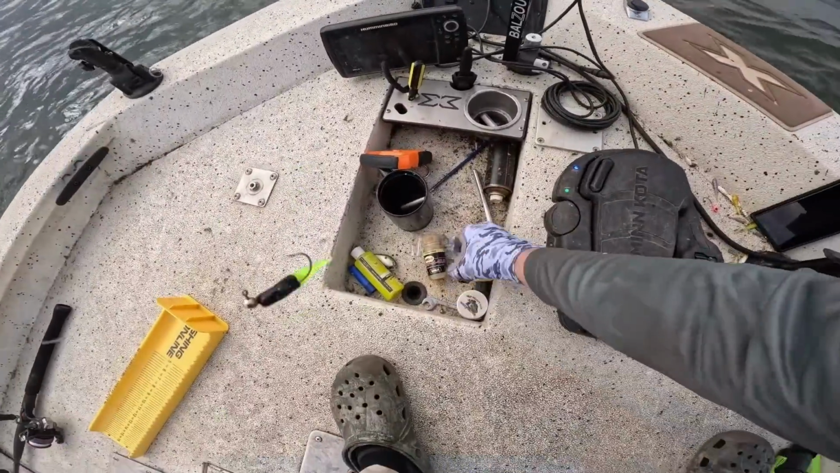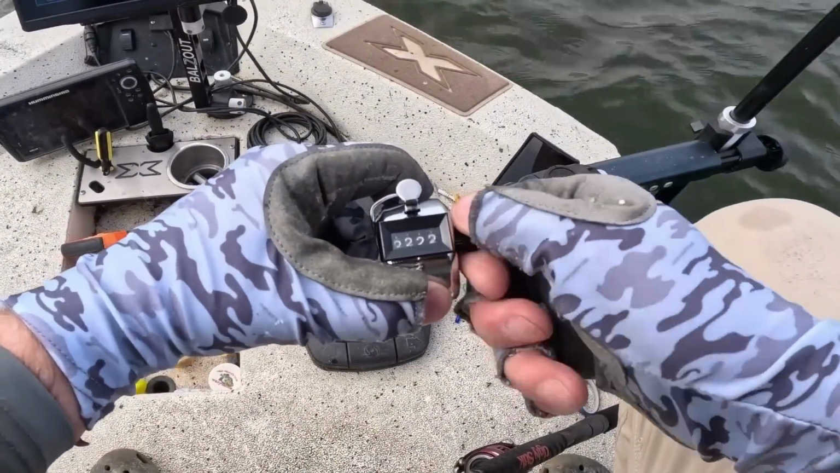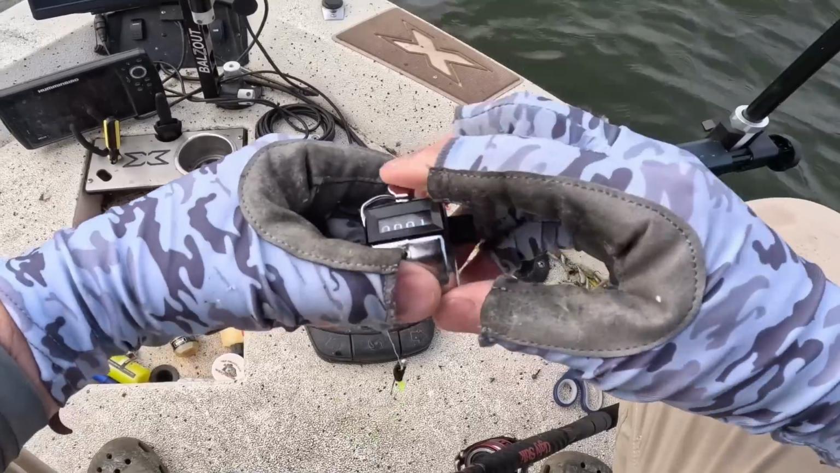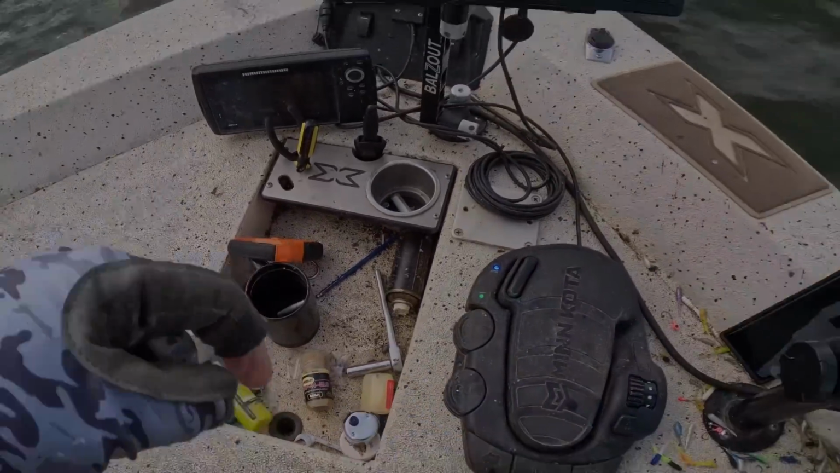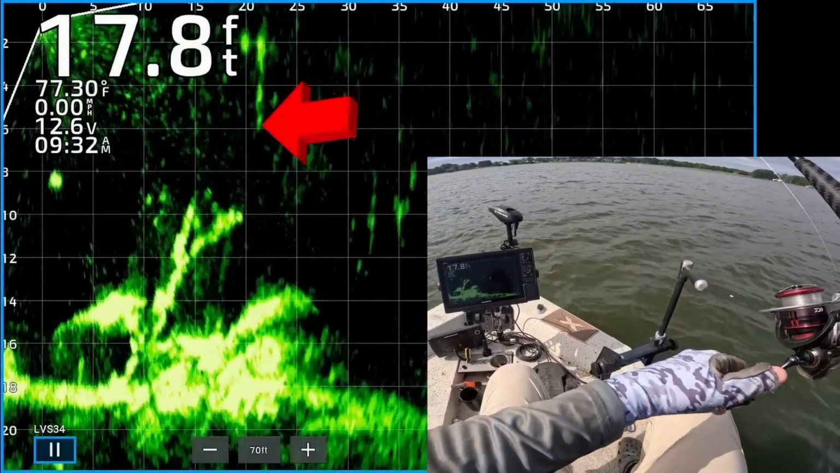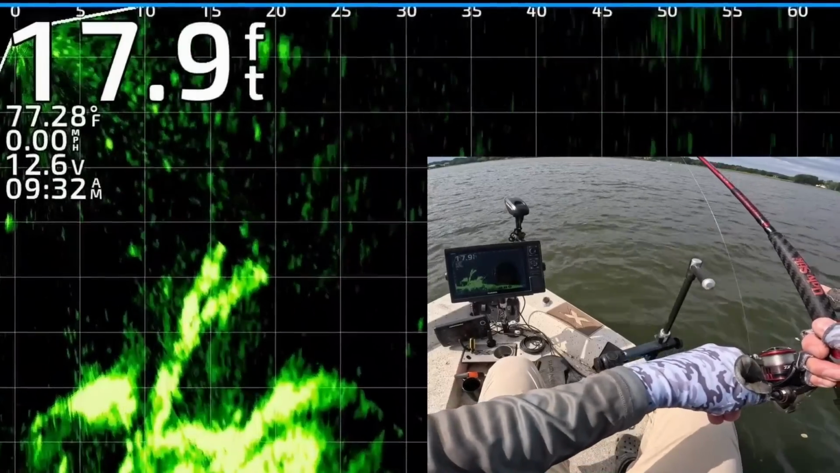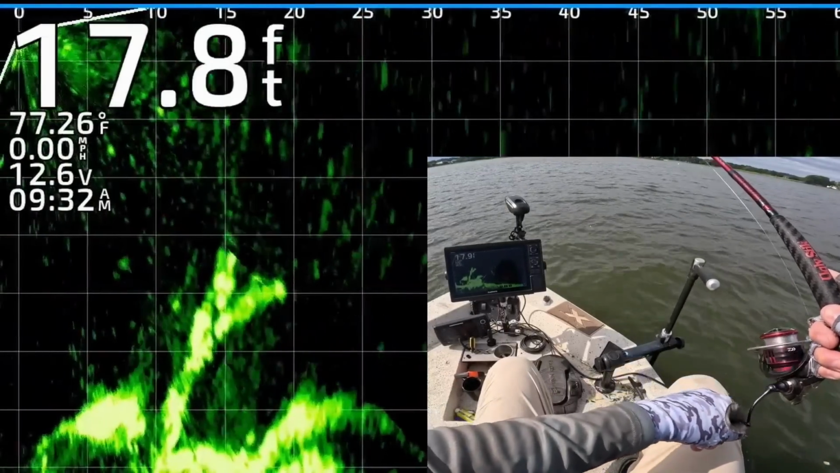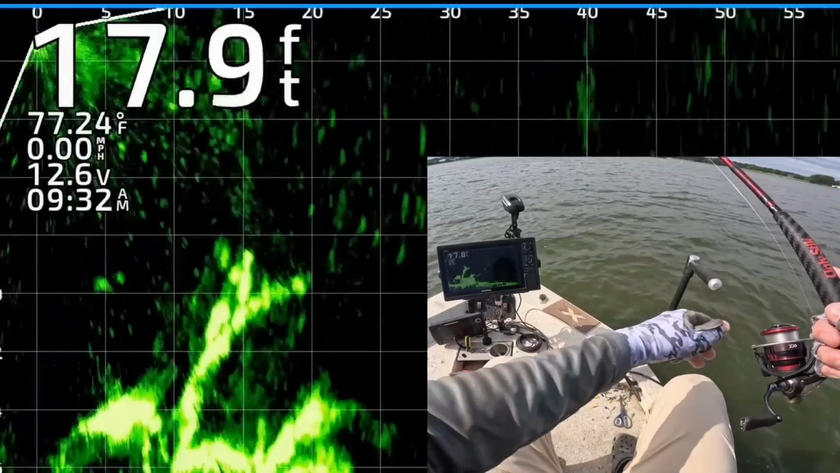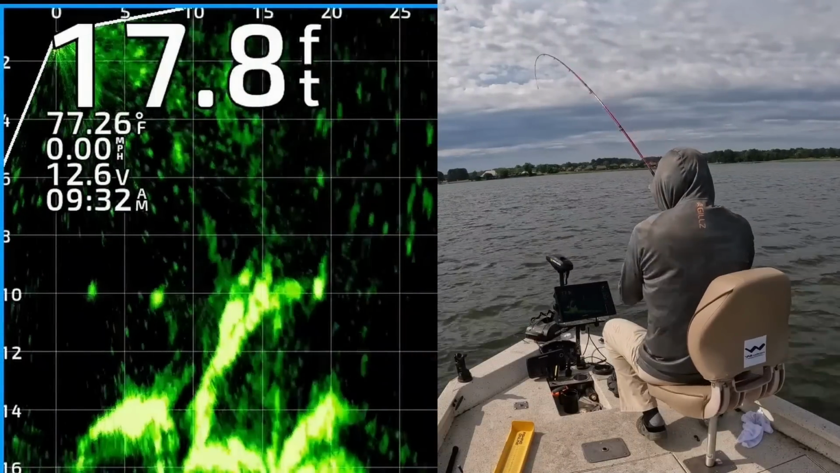Got 3 so far. 15 last time. Okay, sending it back down to that same treetop. Change the lures a couple times. Let's see if one of them will eat that Comet color. Oh yeah, one of them's got it right now. Yes. Got that one.